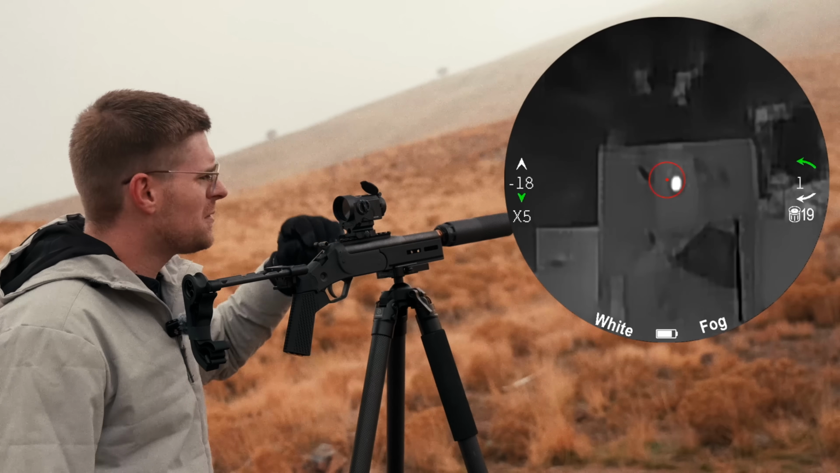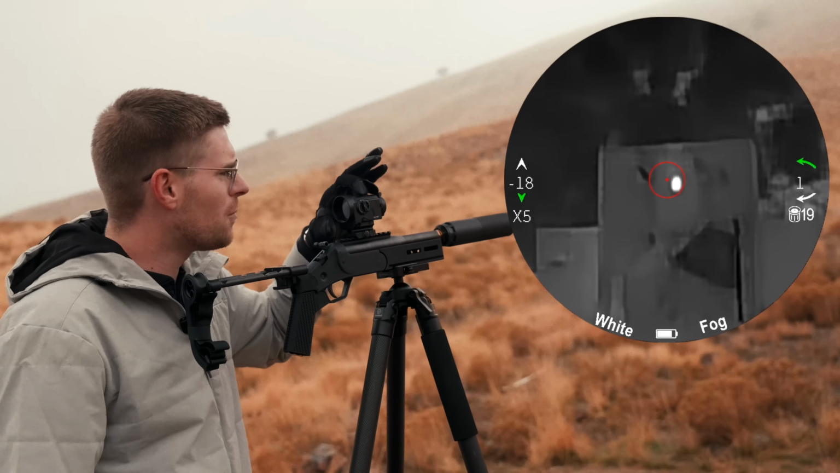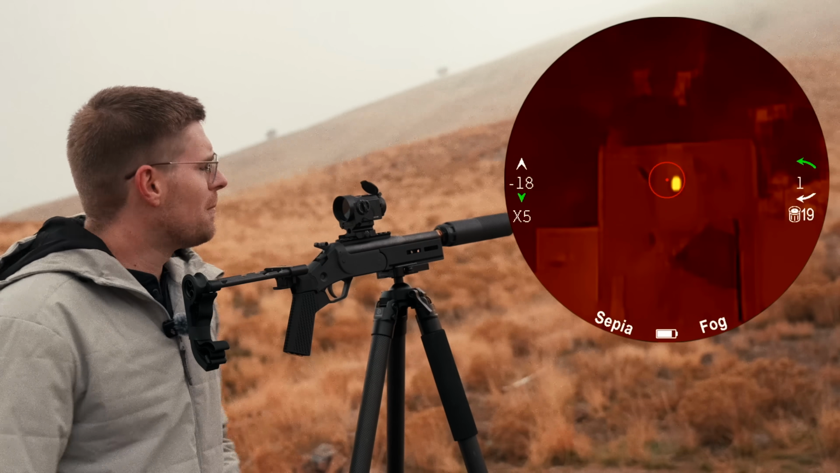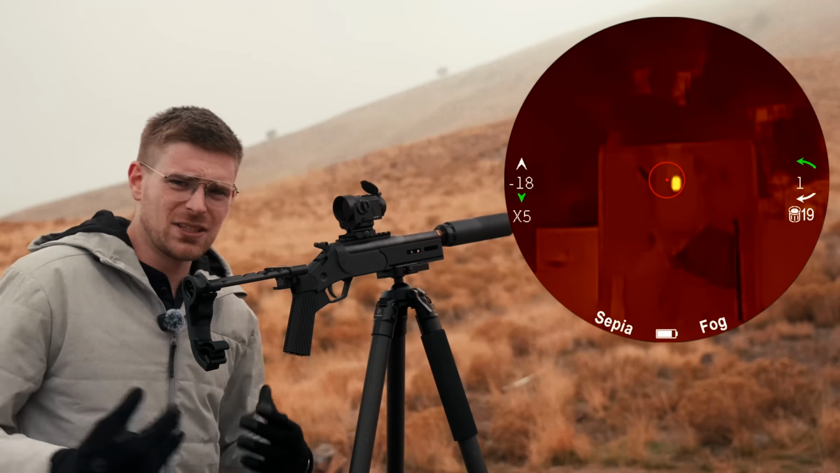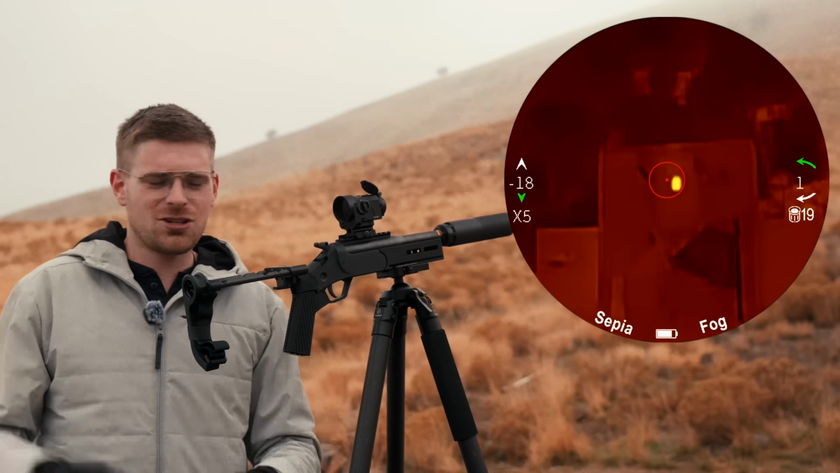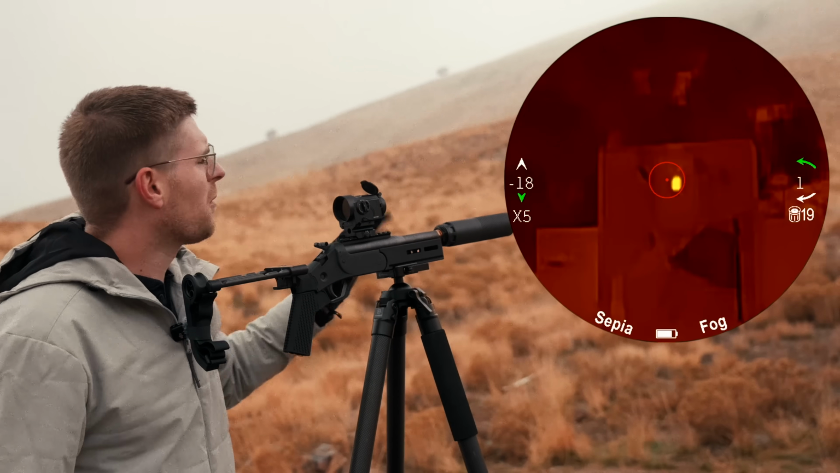I'm gonna go through all the modes here. White is normal. This is a standard mode. And then you get into the weird ones. Sepia, never seen sepia on a thermal before. It is really good. It's like a very dark image. So if you're in nighttime, it doesn't disrupt my dark vision or my night vision. And then very bright orange for hot.